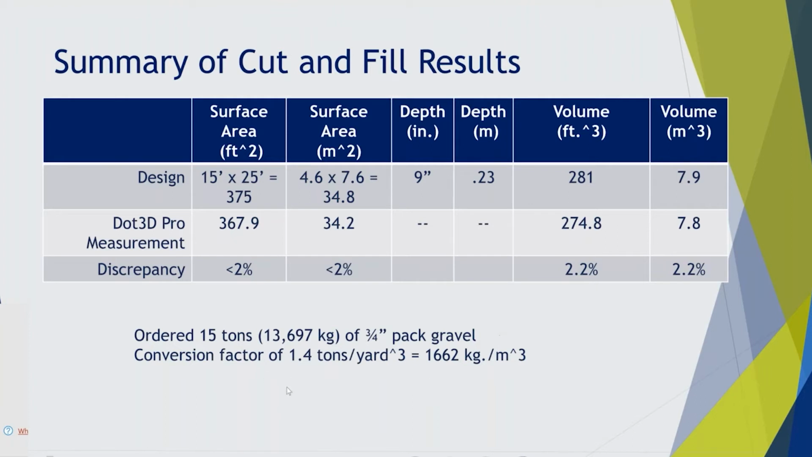And the conversion factor provided by the gravel supplier, it turns out you order gravel by the ton, not by the cubic yard. It's a weight measurement. And it turns out to be 1.4 tons per cubic yard. I ended up ordering 15 tons, a little bit over. So I subsequently found out that the conversion factor is based on uncompacted gravel. So I probably should have ordered even a little bit more, but I was pretty close. And let me show you that.